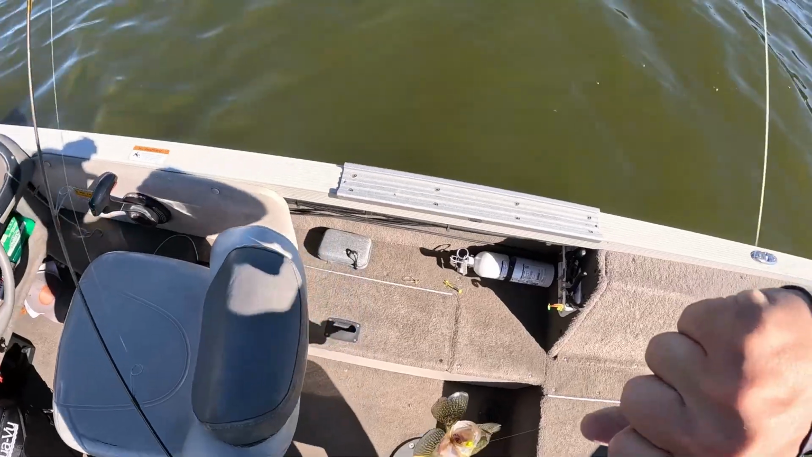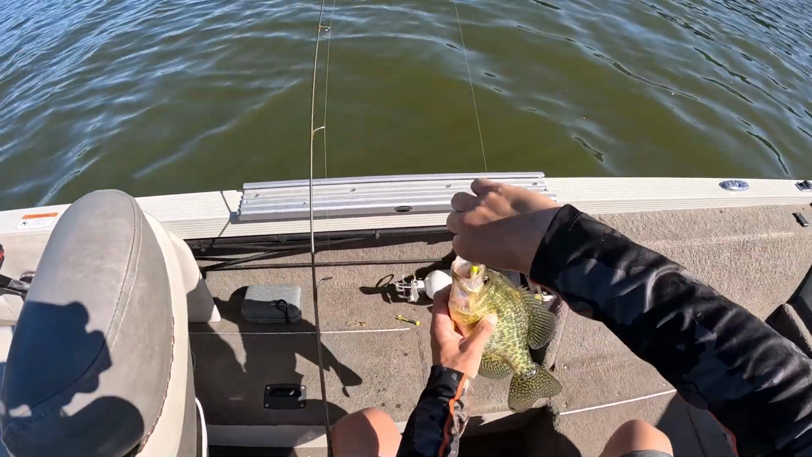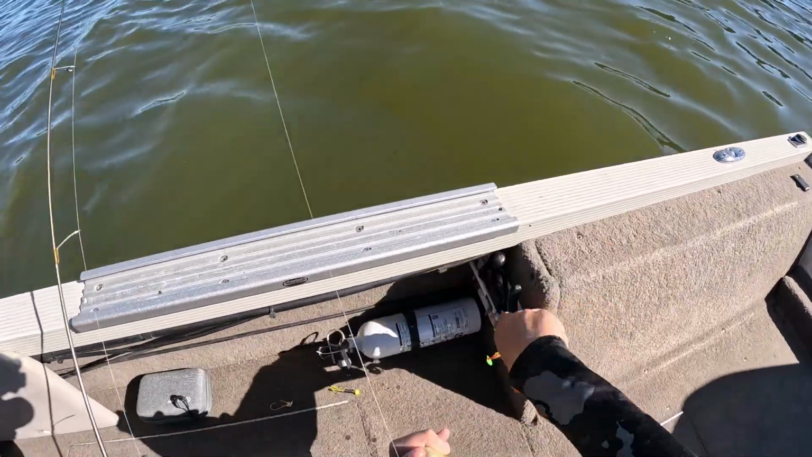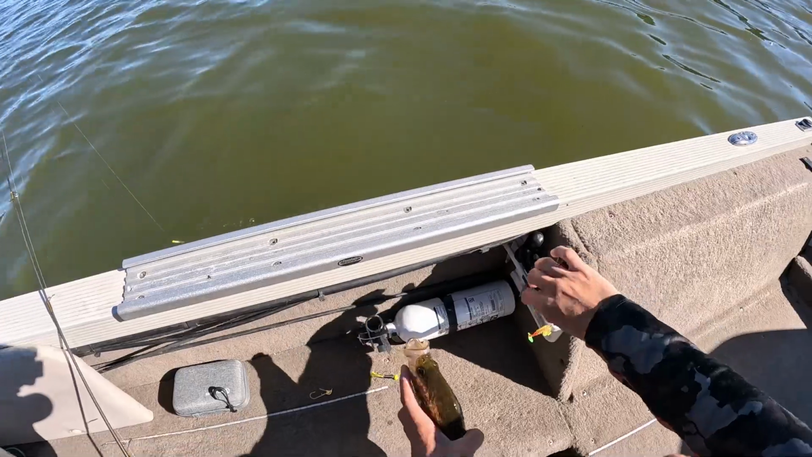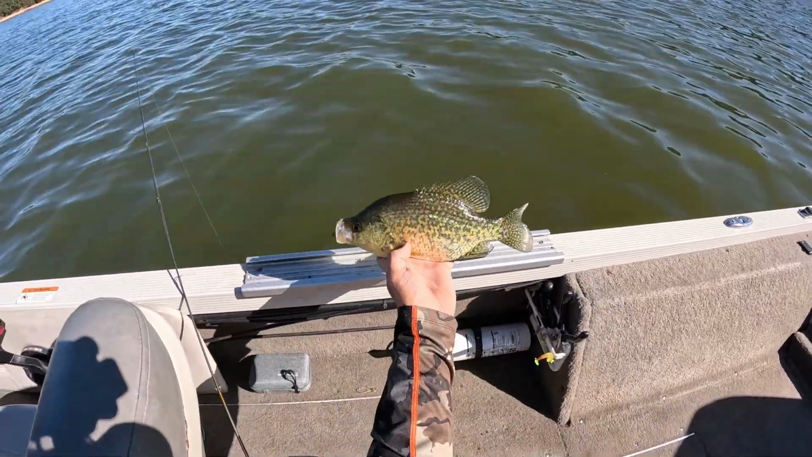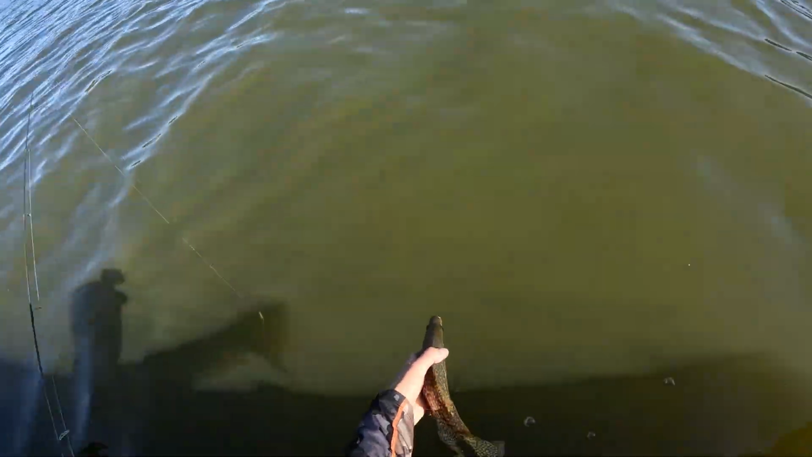All right, look at there. Just a beaut. Holy cow. Boy, look at that bait. It's just gone down the hatch. Pliers quick, pop them off. All right. Here we go. Beautiful crappie. He's probably 11 and a half, 12, but just thick as all could be. Let's get him back.